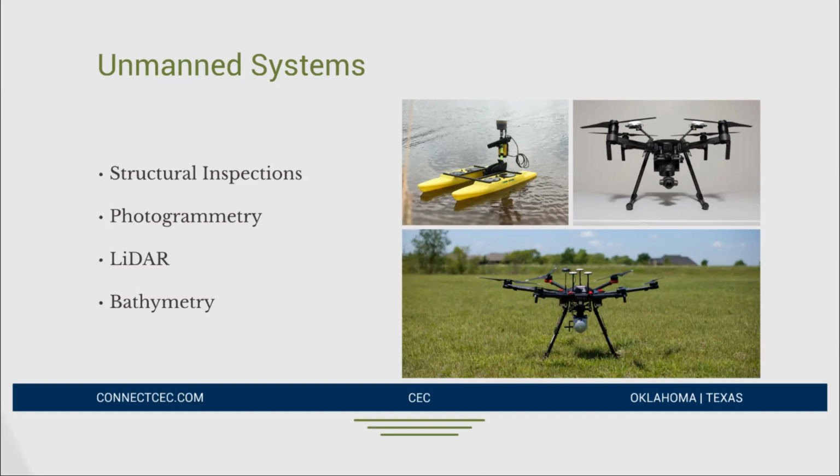Photogrammetry. So we're all mappers here, right? We all work in the geospatial world, so we're all familiar with photogrammetry. Being able to use a drone or a UAS to generate a really high quality, high resolution orthomosaic is possible. There are commercial grade drones that can produce centimeter grade orthomosaics. Do your research if you're getting into it. Not every camera is created equal by any means.